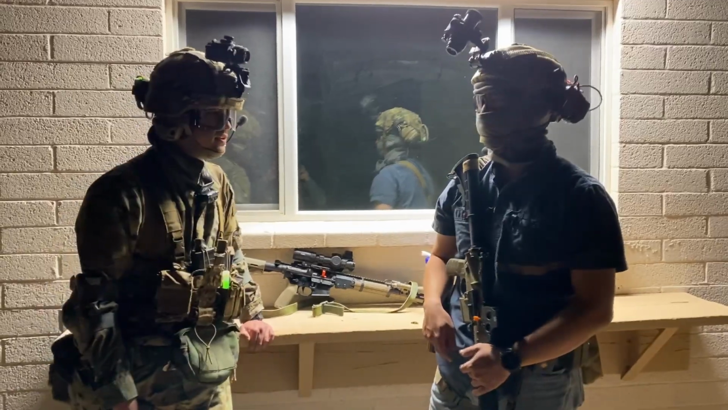Yeah, the competition's definitely showcasing that the gear only helps you to a point if you don't have the fundamentals down. So what is your experience at all with firearms competitions? This is my first one, and of course, of all the ones I picked, I decided to go for night vision for a double whammy.